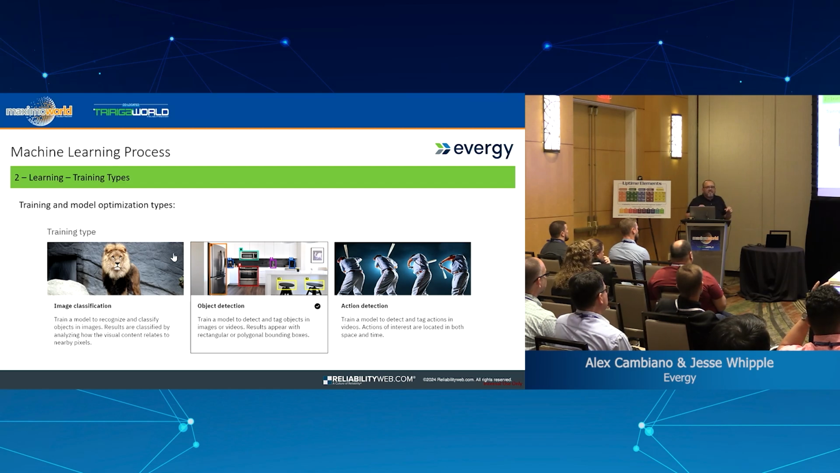Object detection is more based on the geometric shape of the object. So in this picture, for instance, you can train the model to detect what is a microwave oven, what is a refrigerator, or what is a bench, right? Some of the models that use that kind of object detection can also distinguish color spectrums. And that's interesting in our case of the infrared spectrum.